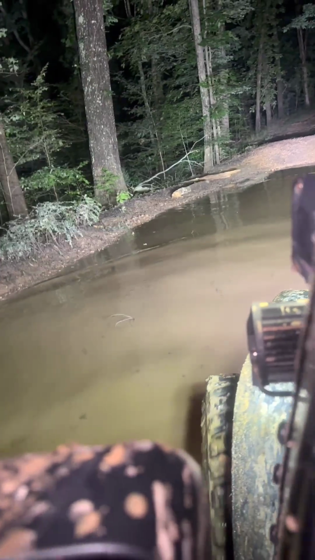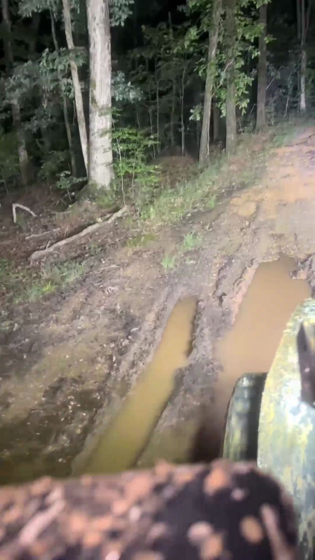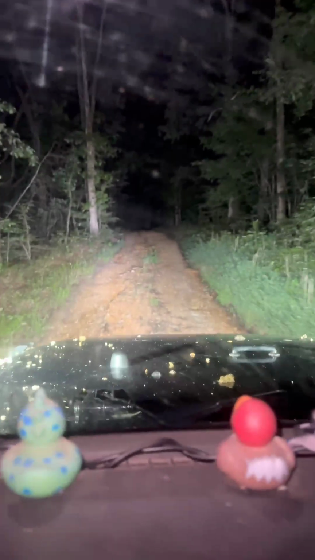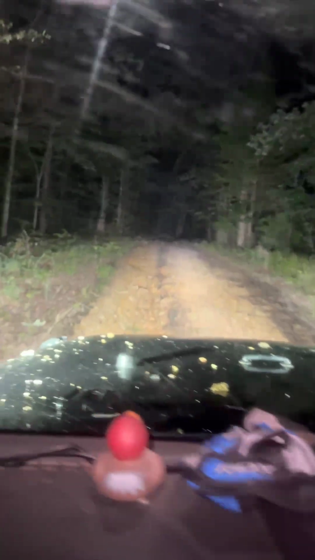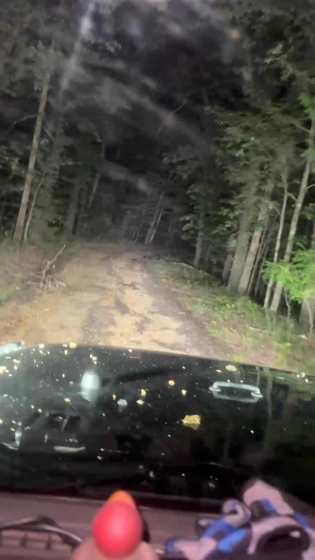This is soft, but I think I'm going to be okay. You can see, definitely got to be careful when you're wheeling by yourself. Especially on stormy nights and when it's been raining forever. Anyway, just another water hole.